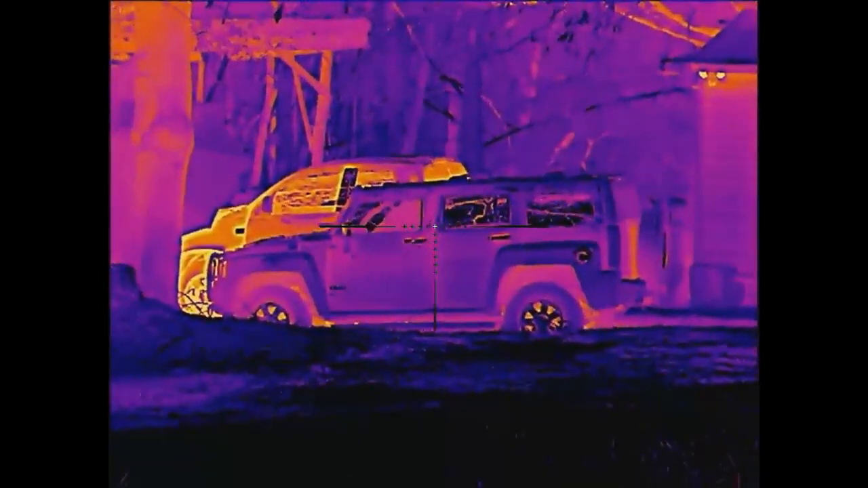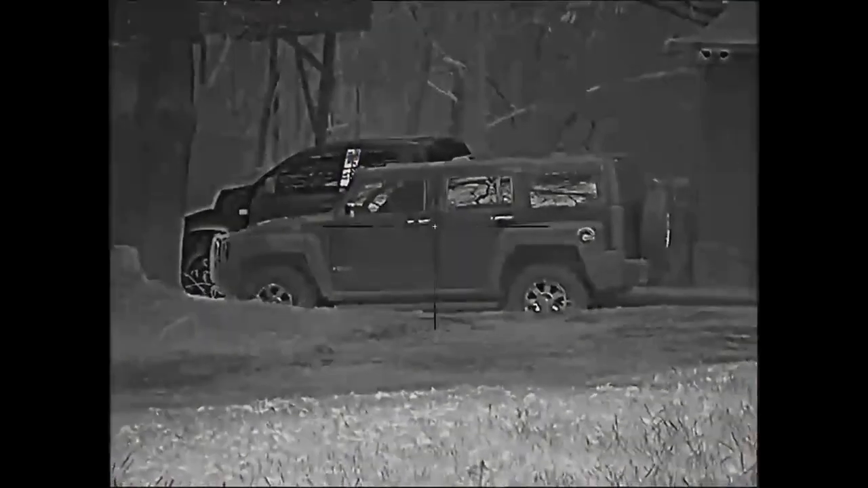Here we're cycling through the different color palettes, and you can just see the different contrast that it gives. But it's really easy to cycle through these when you're in the mode section. And of course, I'm just going back and forth showing the different color palettes.